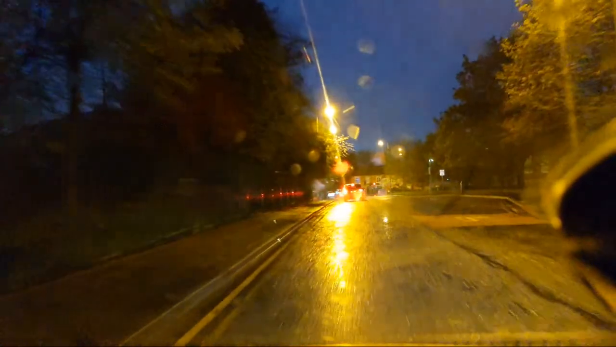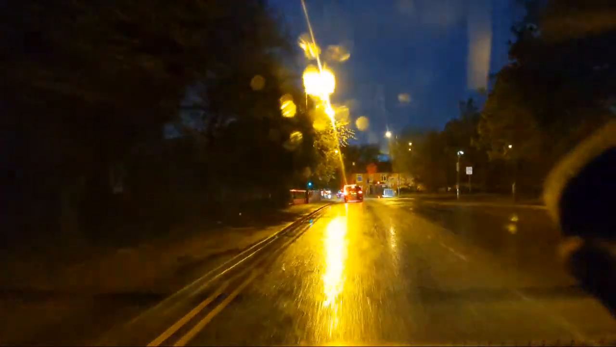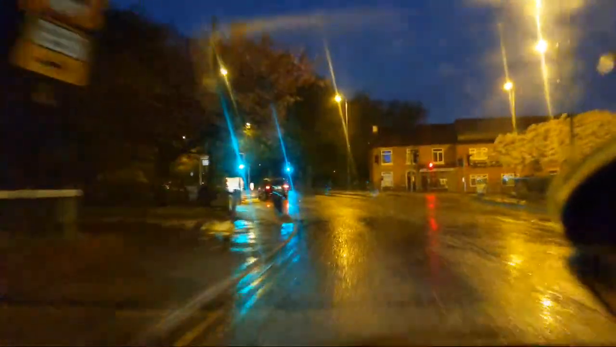Right, it's soggy. It's horrible. But the good news is, the windscreen wipers don't make a lot of noise, because they're new.